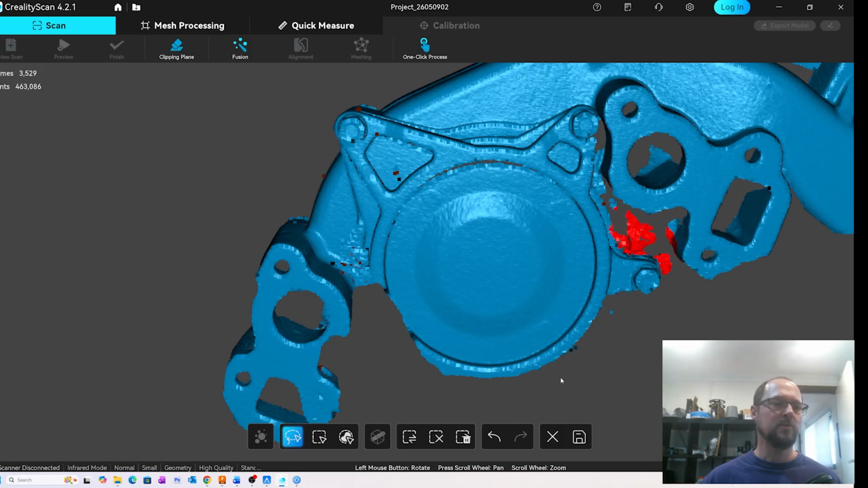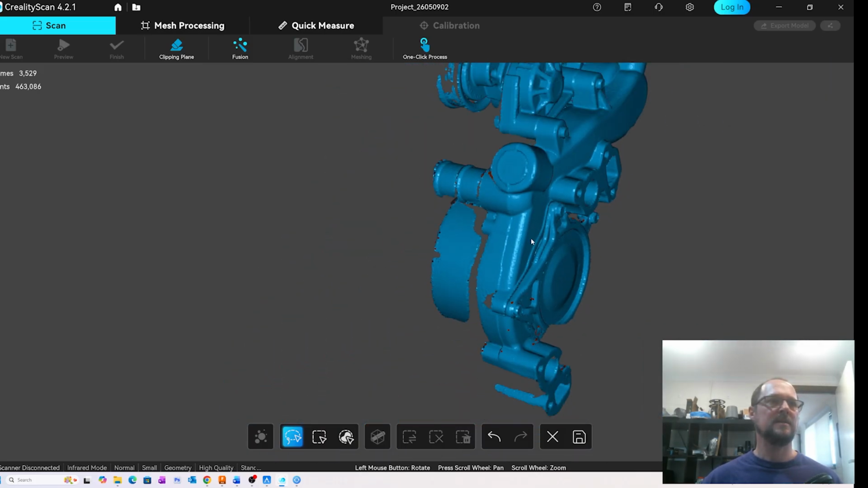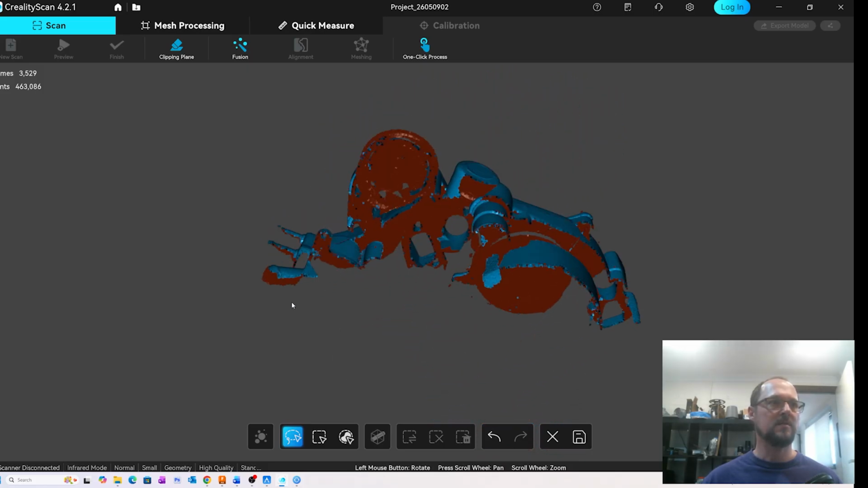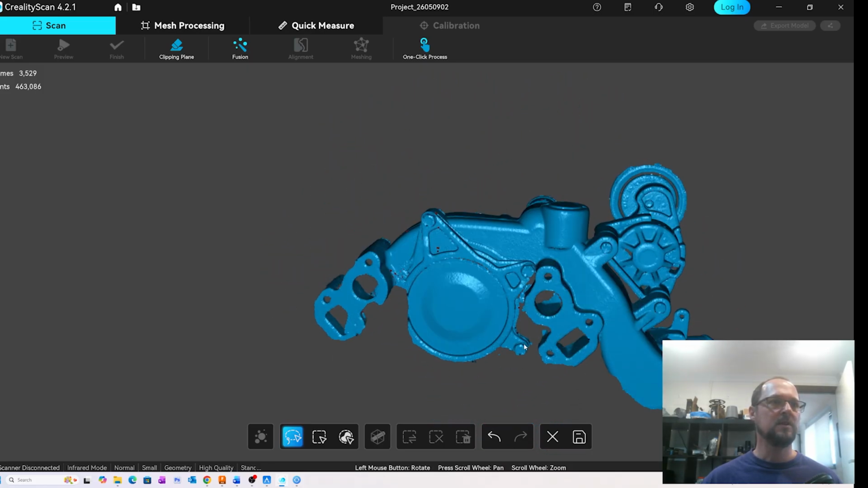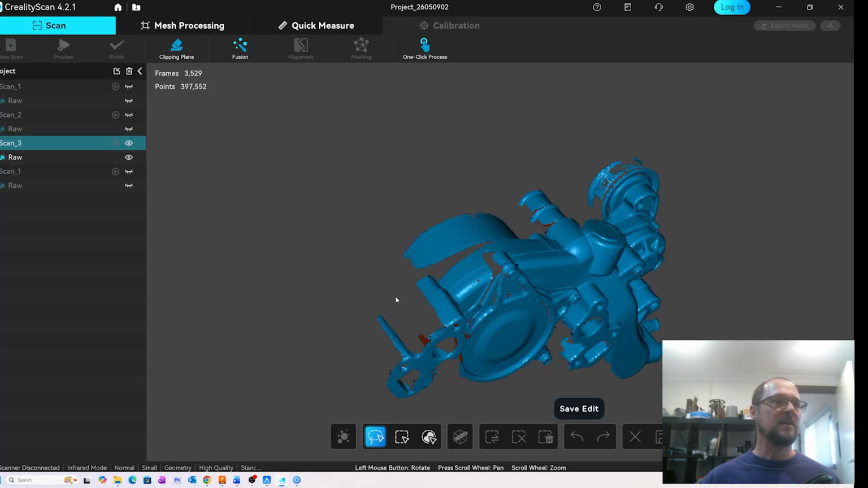You can take multiple scans and then align them in the software afterwards, and we'll see the automatic alignment function for both has been to date really good, and we'll see how it goes with this object shortly. So I'll save that and I'll keep editing the rest.